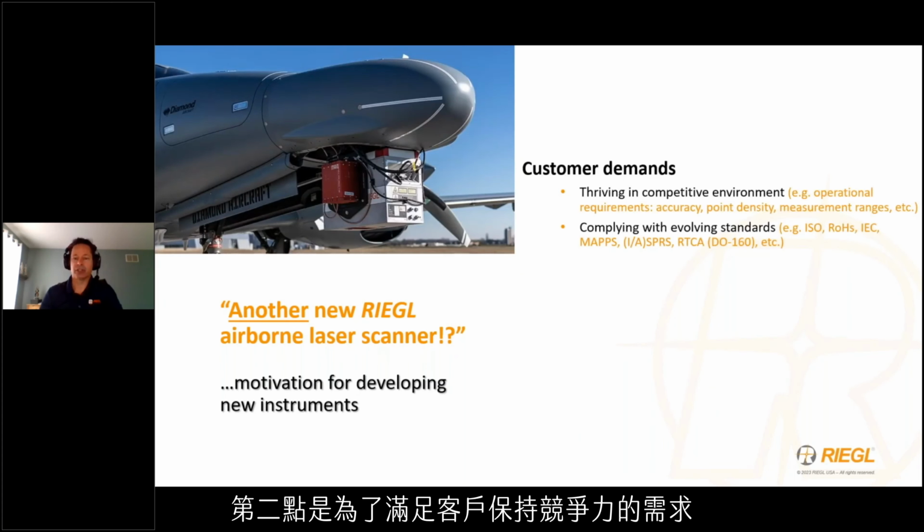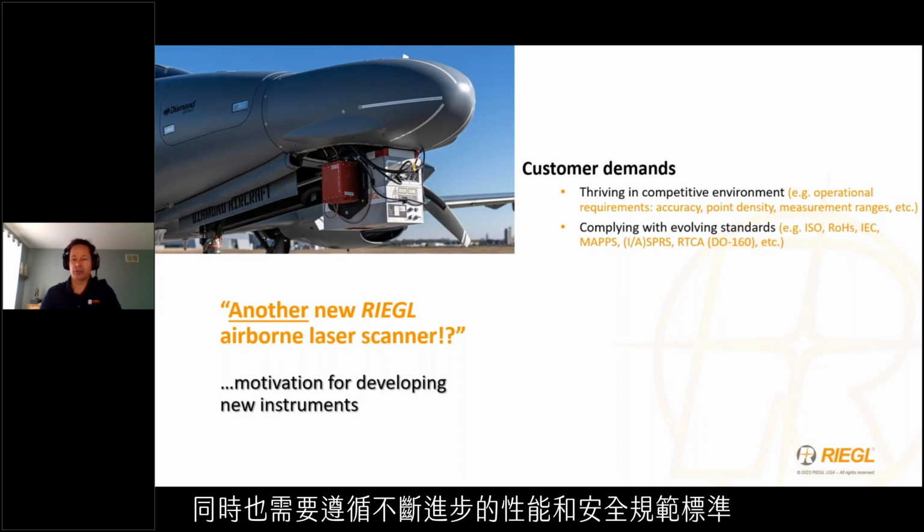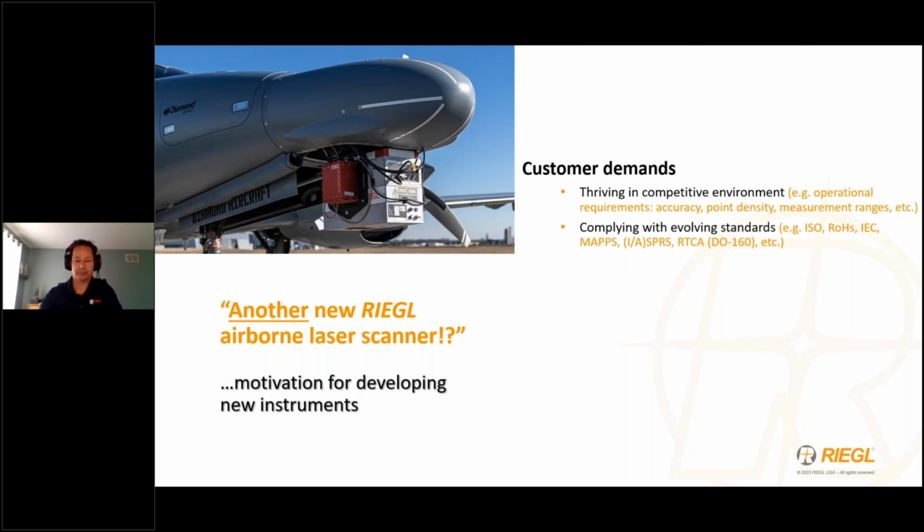The second are customer demands to remain competitive as requirements for point density and accuracy go up, but also the need to adhere to evolving standards of performance and safety compliance.